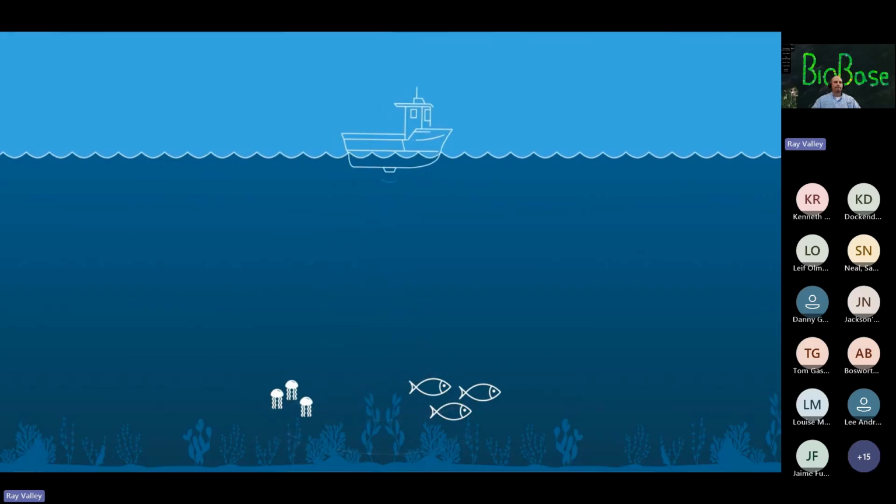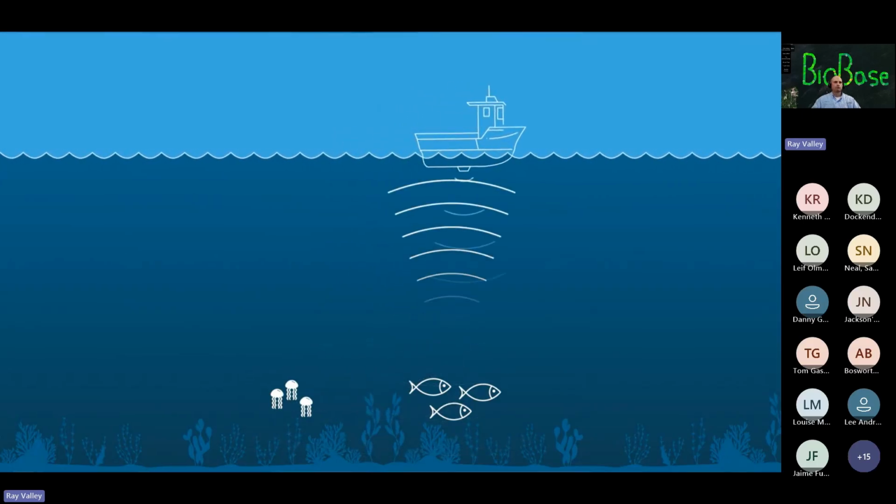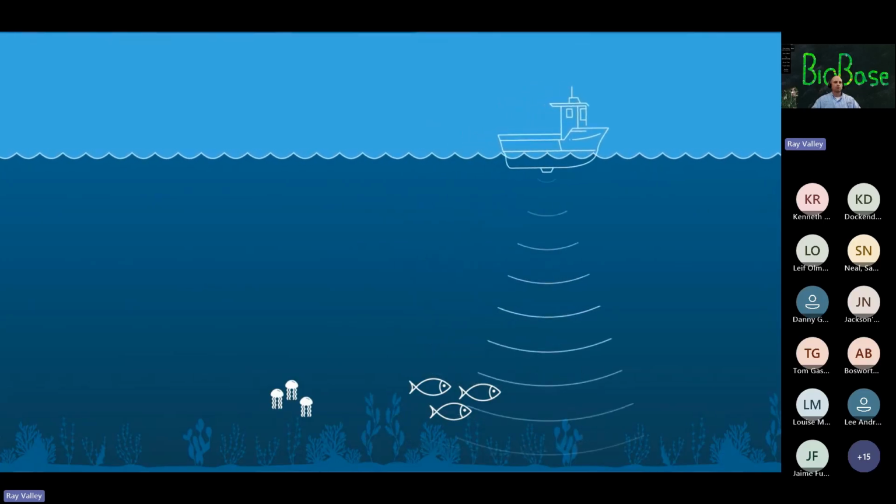But a fish that's made out of hard scales and has an air bladder in there is going to bounce back a lot of sound. So we can tell the difference between those two organisms based on how much sound is reflected back to the boat. Unlike some fish finders, our data doesn't show a little fish symbol when there's a fish below the boat.